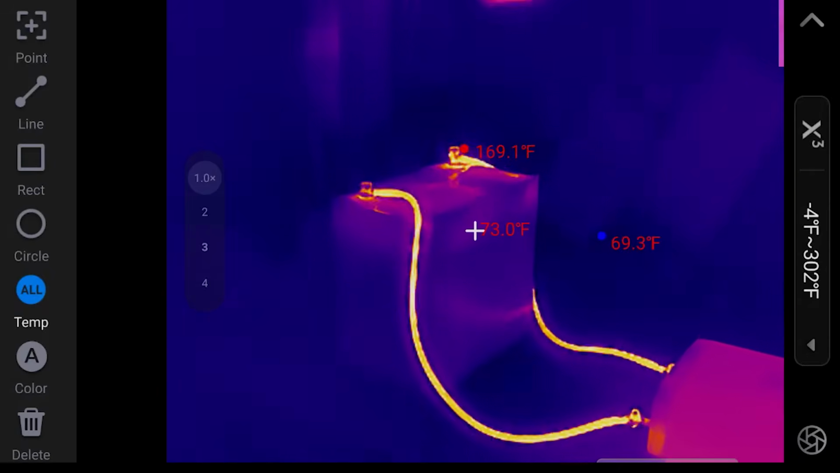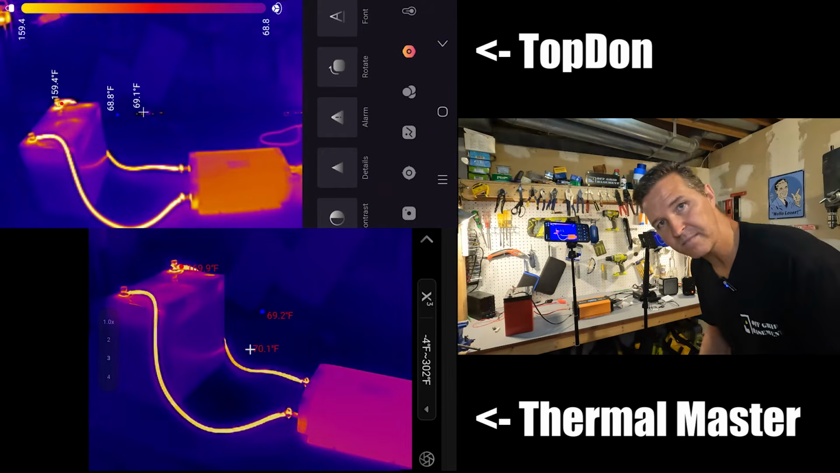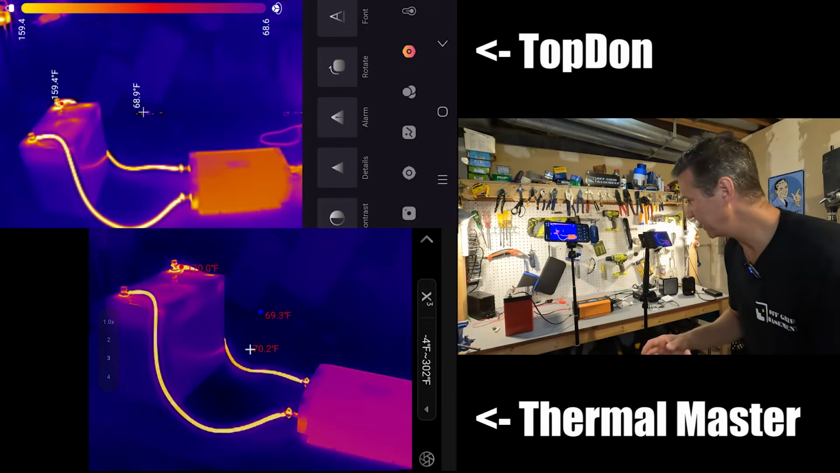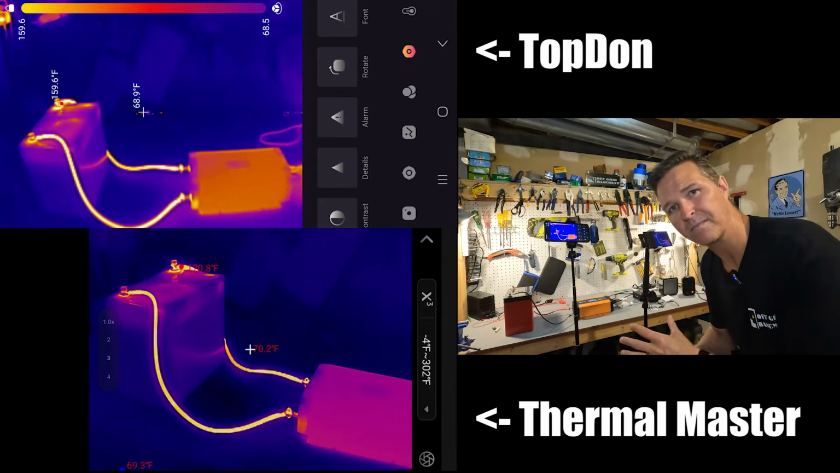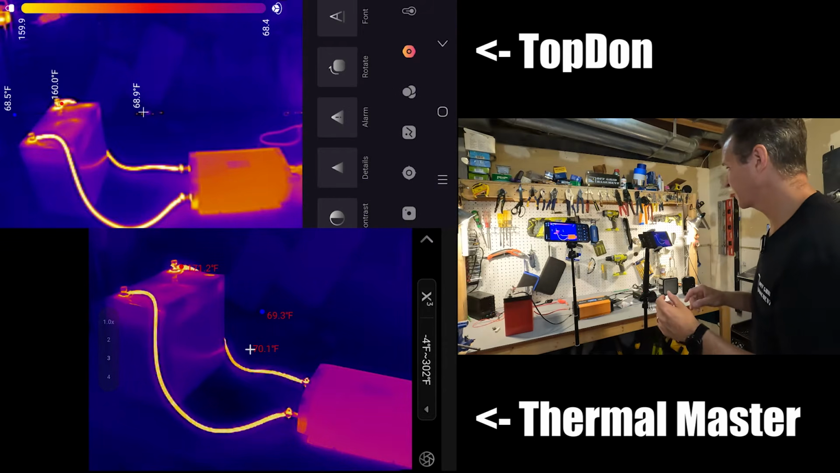And if I move the center point, yeah, there it goes. It switched back over there. Yeah, so once I moved that camera a little bit, it did trigger back over to the highest point, but I thought that was kind of odd that it didn't see that point.